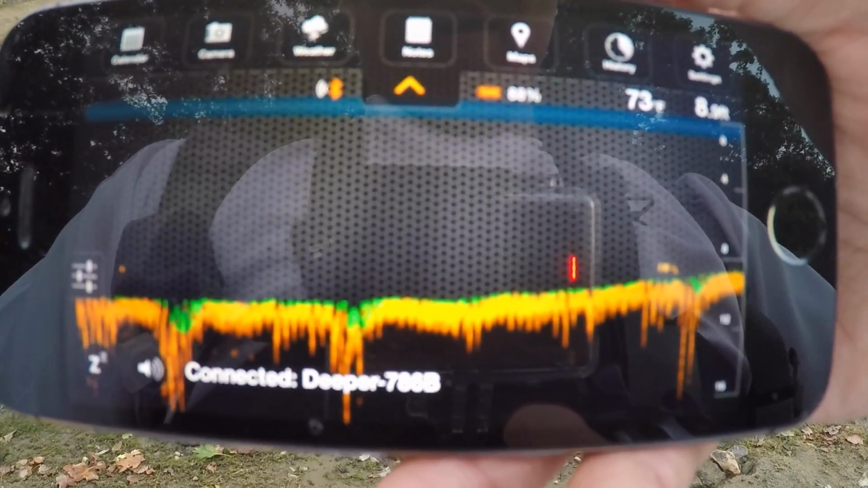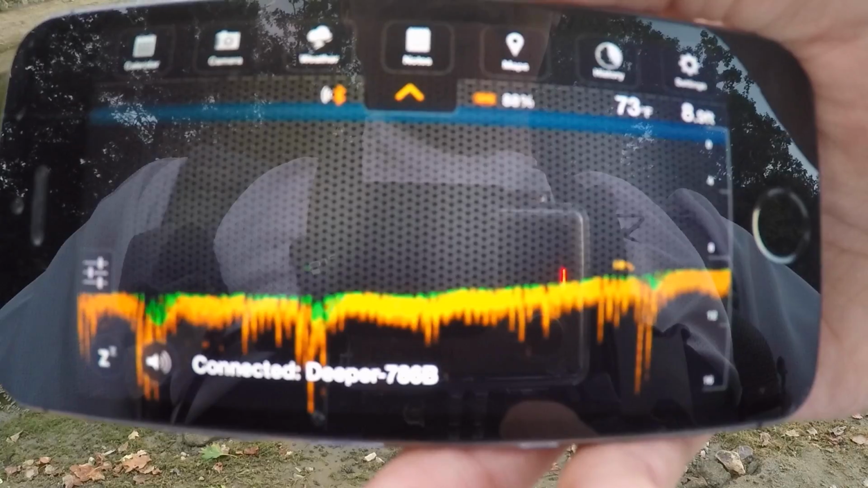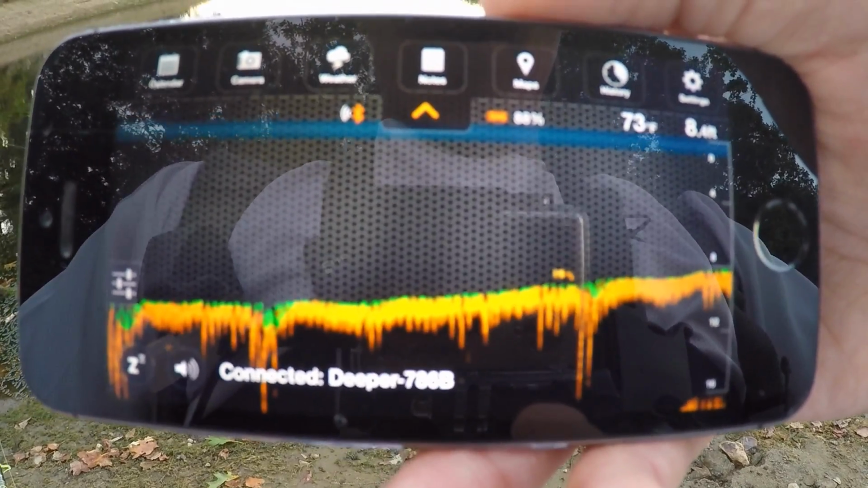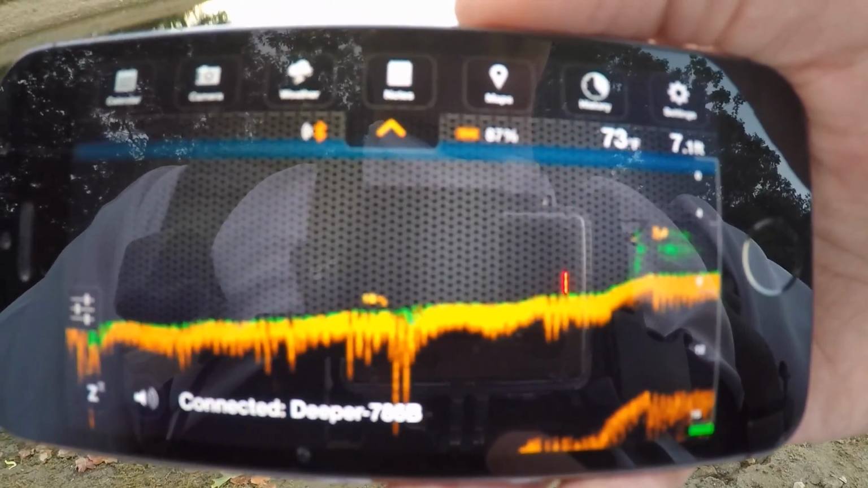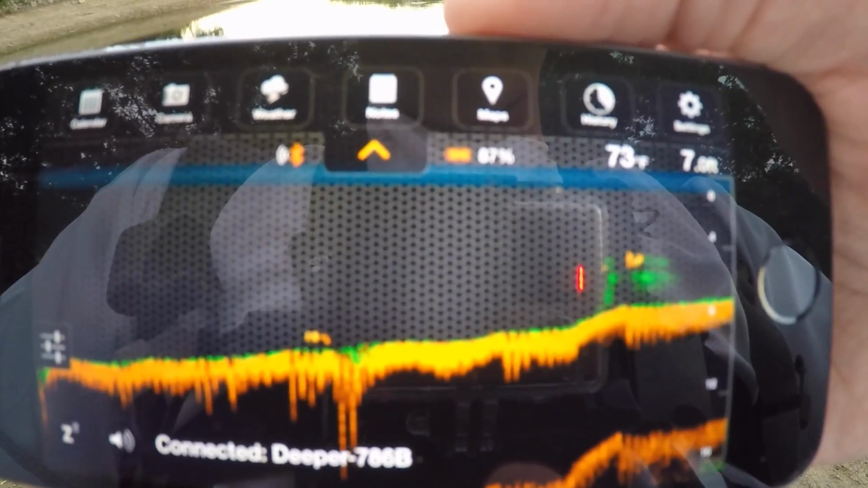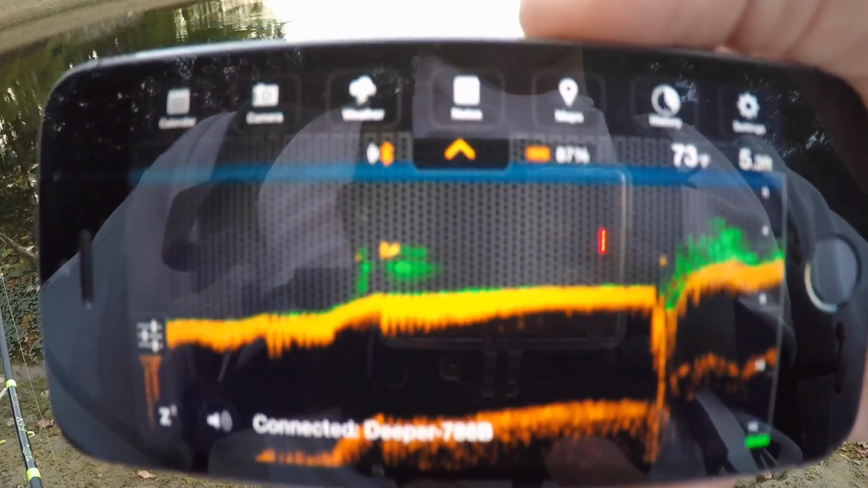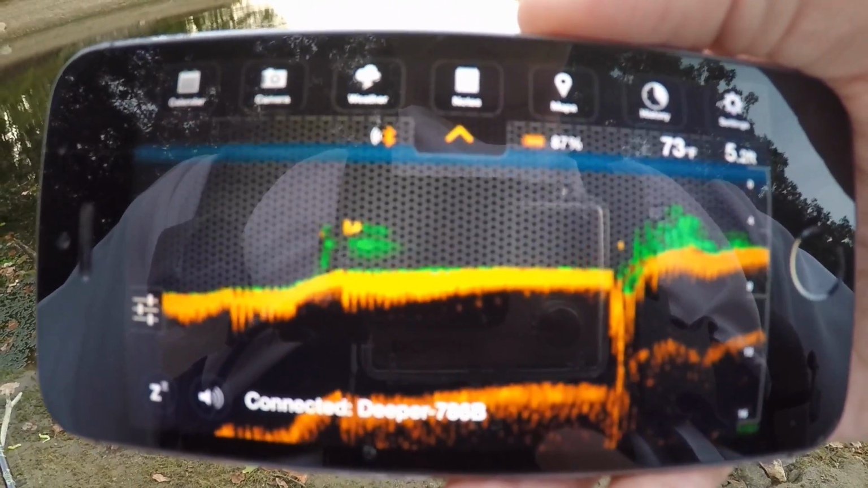Right there, there's little dots right above the grass. That's probably a little bait fish. It could be a bass too, hugging the bottom. Now we're in 7 feet. It's showing some grass and it's showing that little fish suspended. That could be a bass. Now we're in 5.5 feet, and you can see the grass is growing up right in that spot.